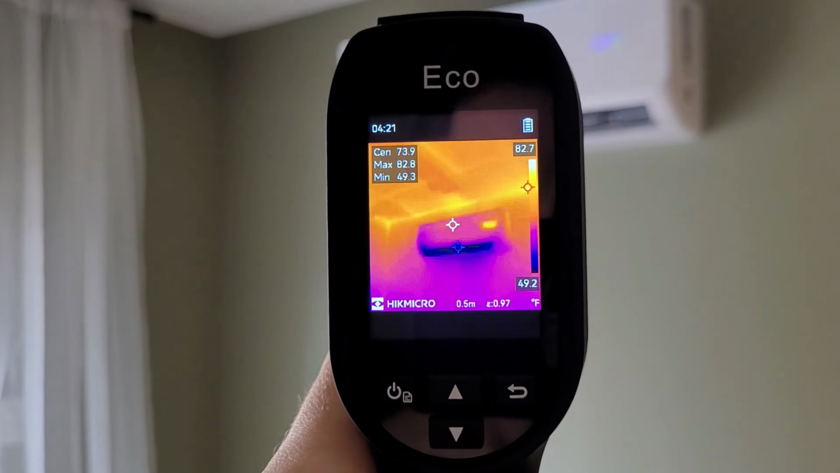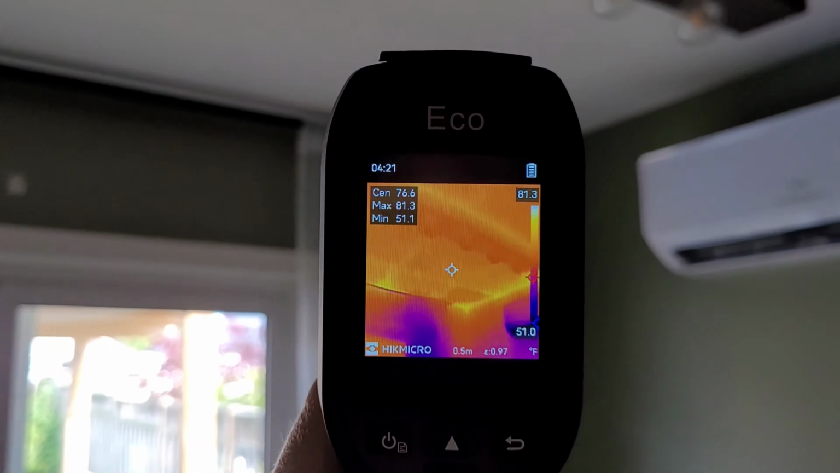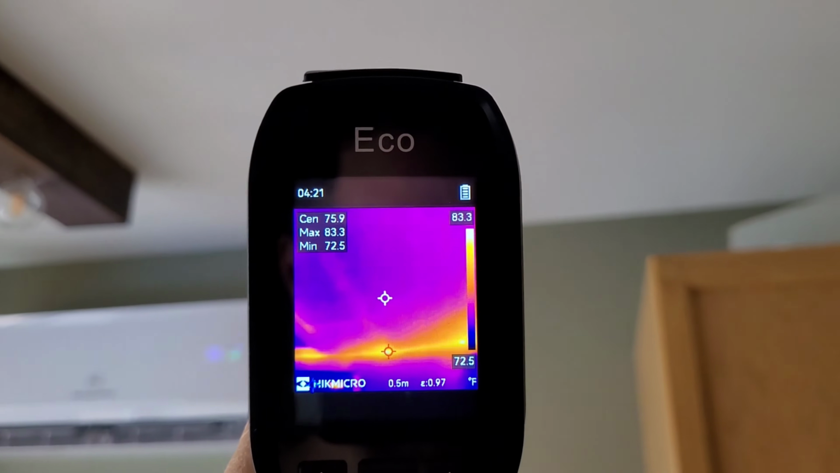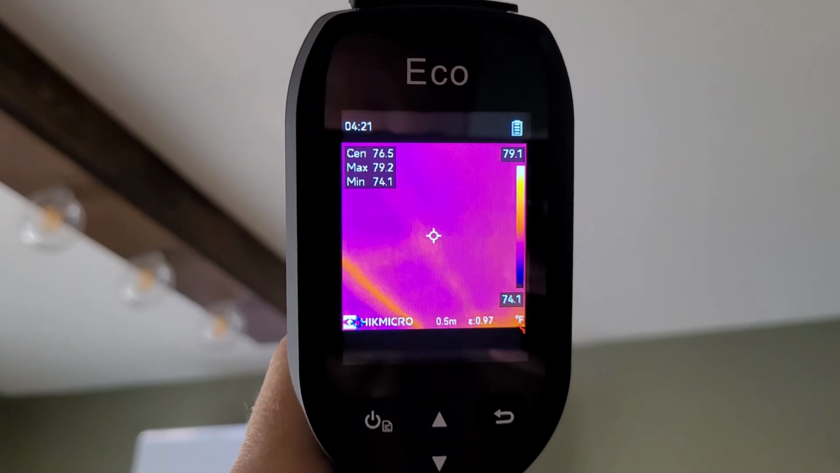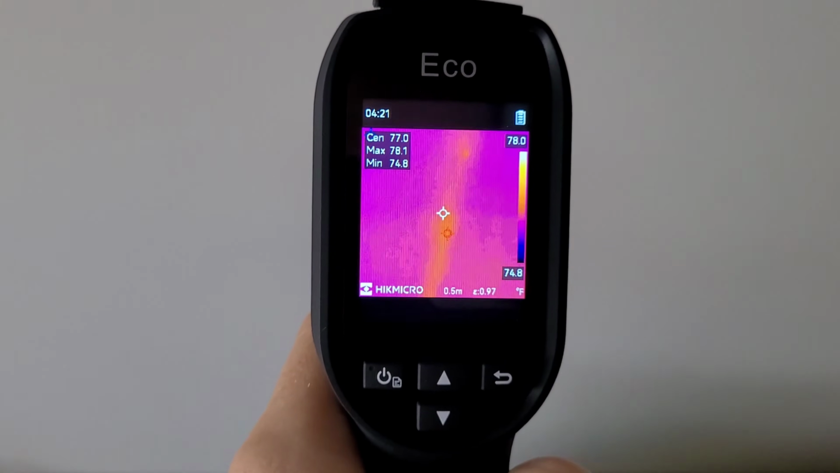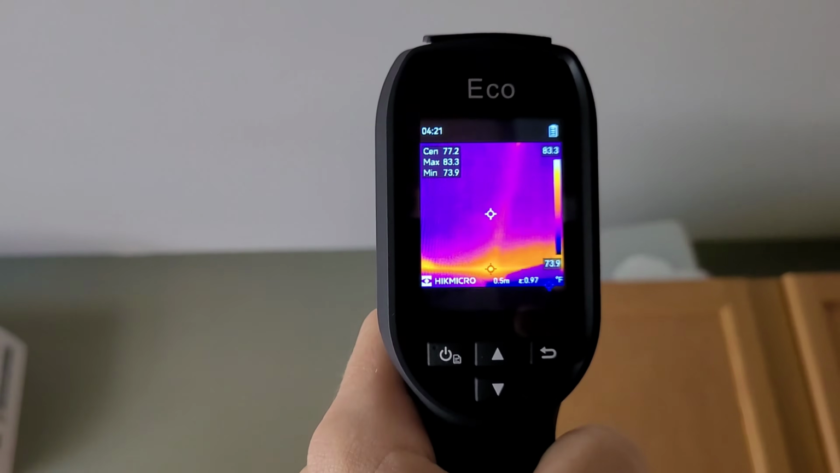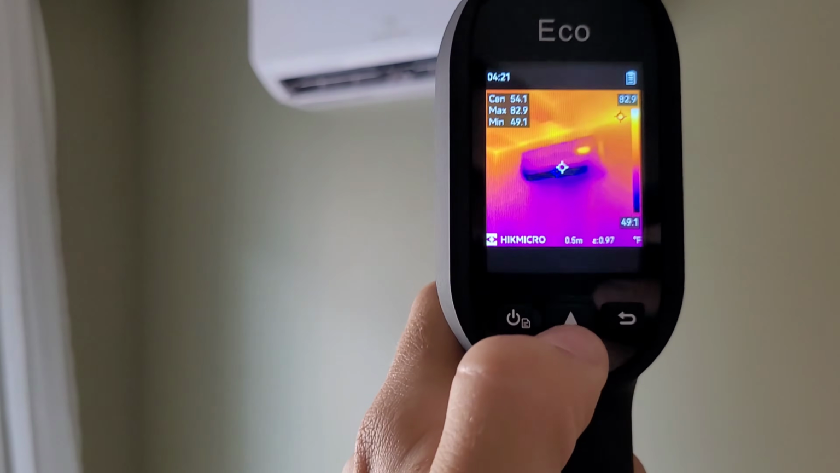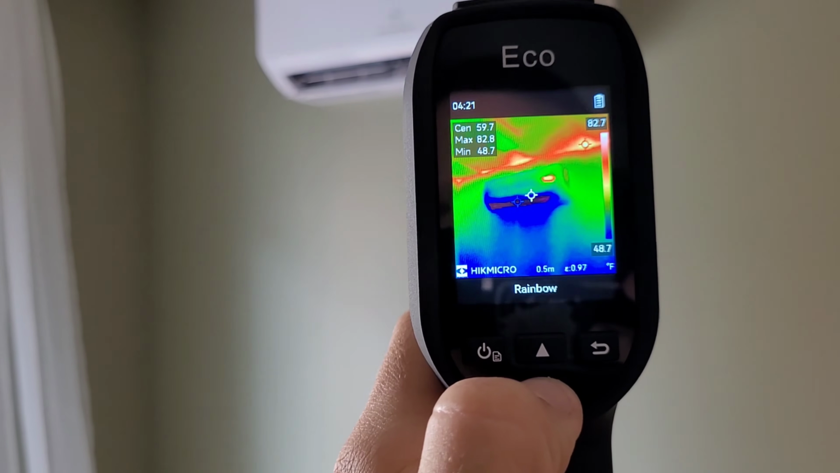You can see the mini splits pumping out nice cool air there. But we've got a couple issues with the attic. You can actually see the roof joists in the attic. You can see where the insulation is lacking a little bit. You can see the heat transfer from the attic space down to the drywall, like right here. So pretty cool, really handy. I have blown in insulation. I thought it was pretty good. Obviously, there's a couple spots here at the wall.